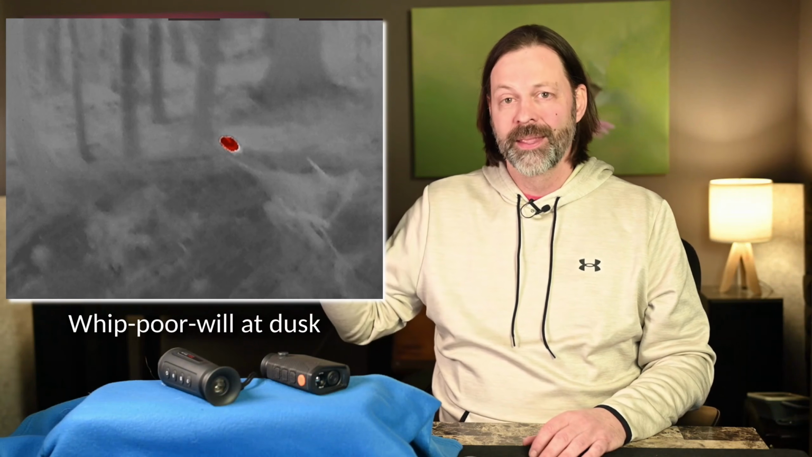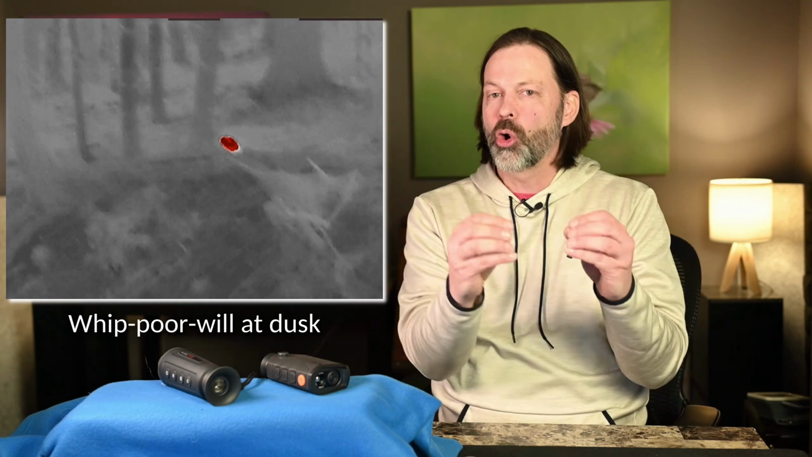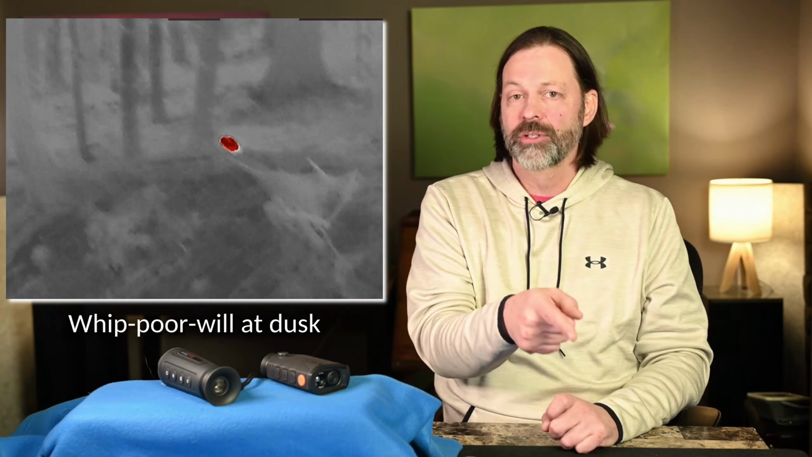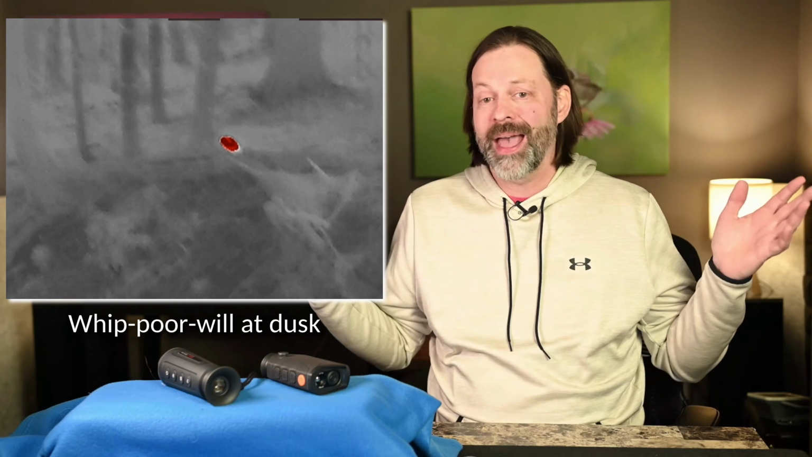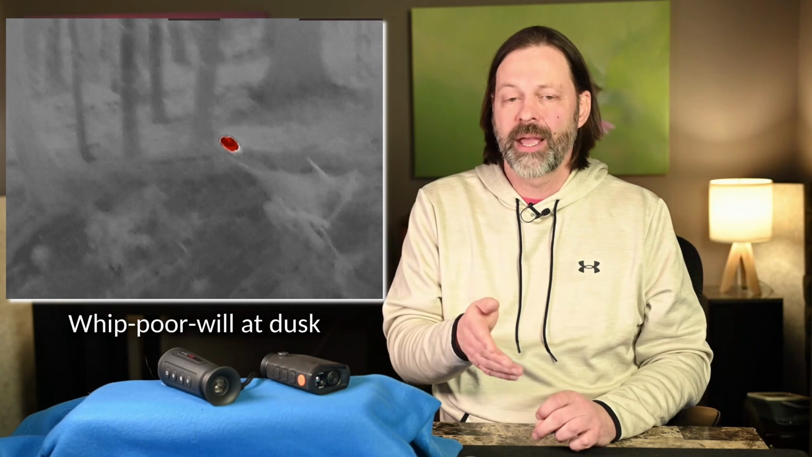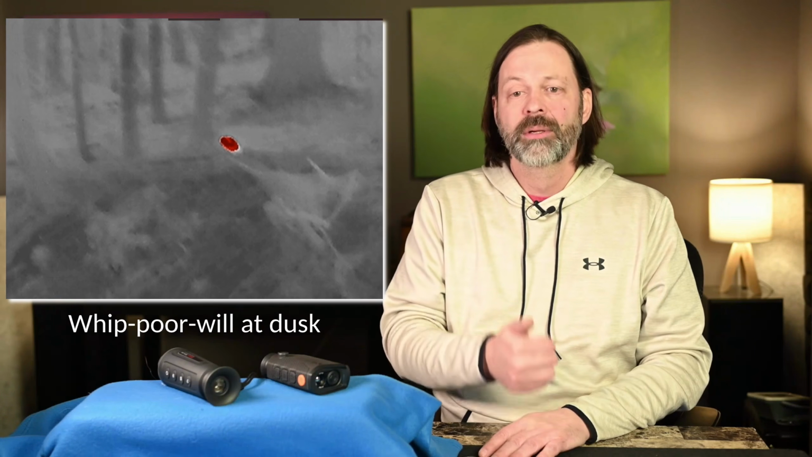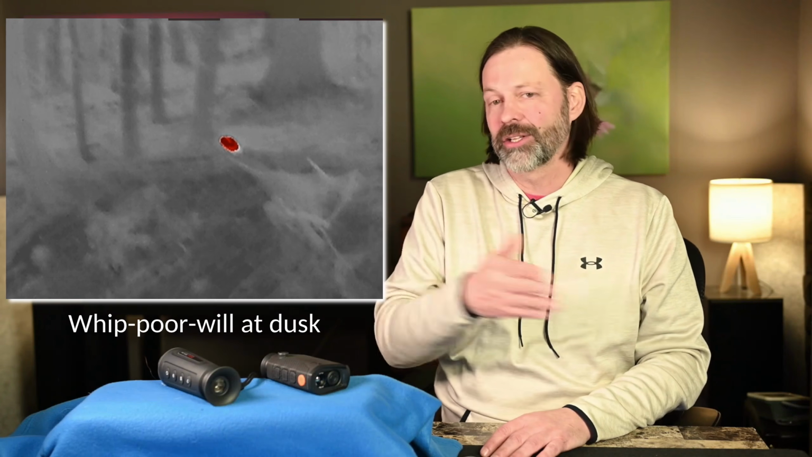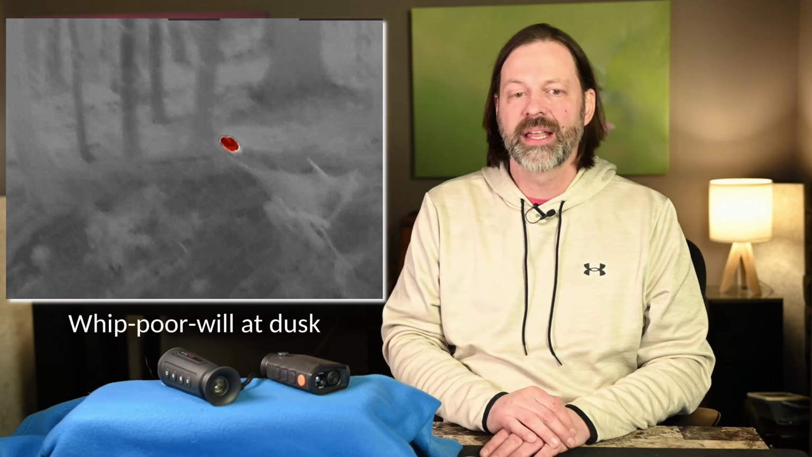It's a whippoorwill. And they blend in so well onto branches that unless you know it's there, we have all probably walked past these in our lives. You would not know it's there. She heard the call before dark. She knew the area. Using the thermal monocular, she found it. She could not see that with the naked eye. So really, really great use for it.